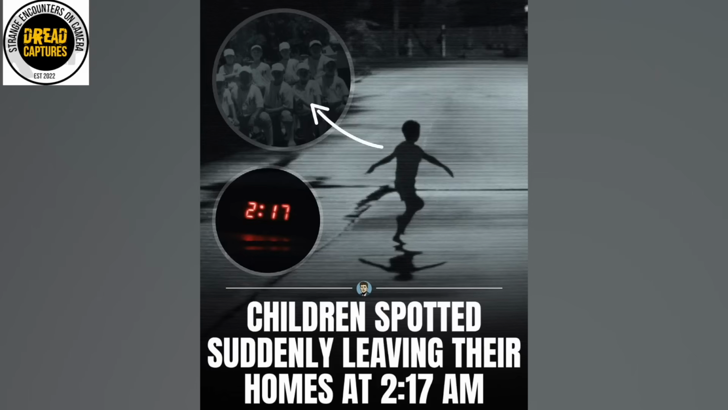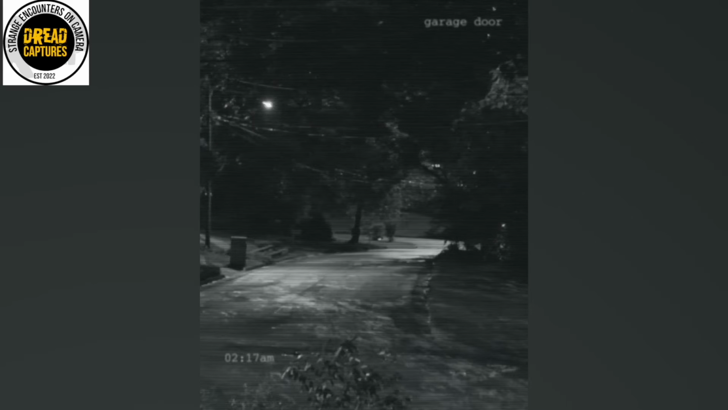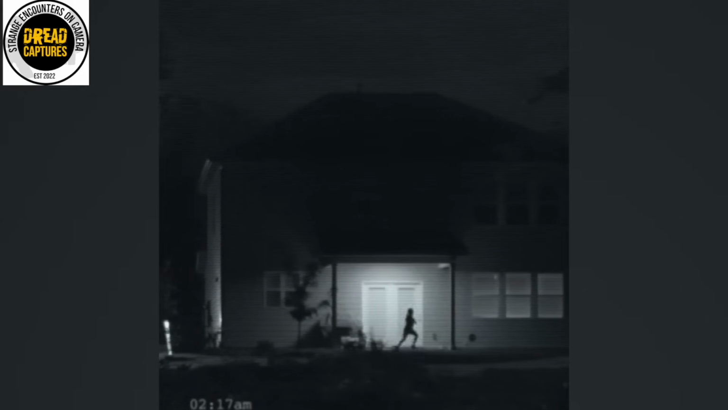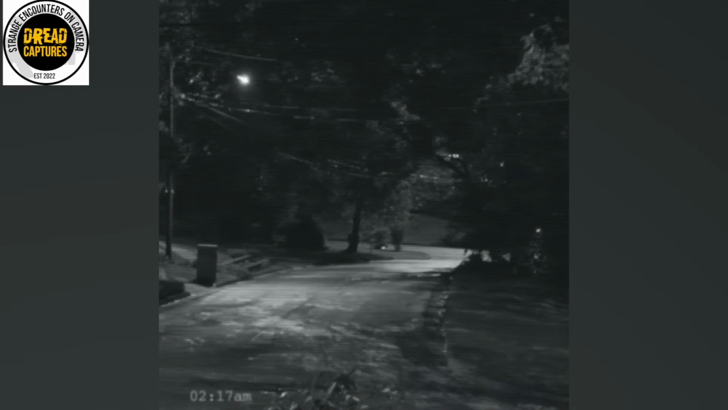Okay, this might get taken down, but what is this? These kids leaving all early morning at the same time? Is this true? I mean, I need way more information.